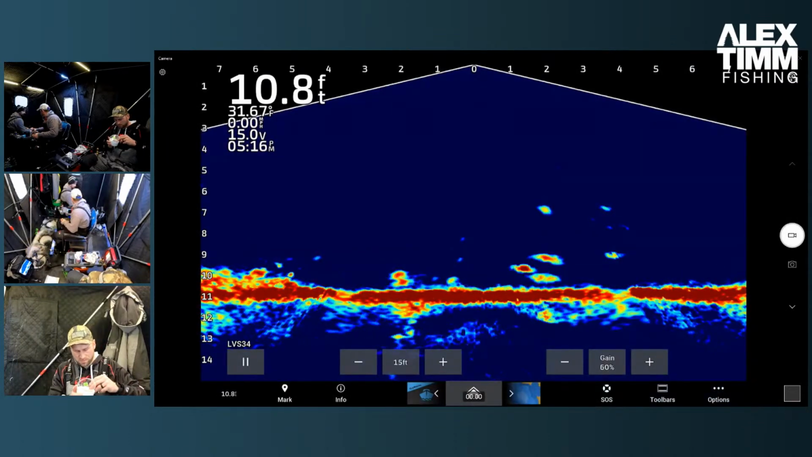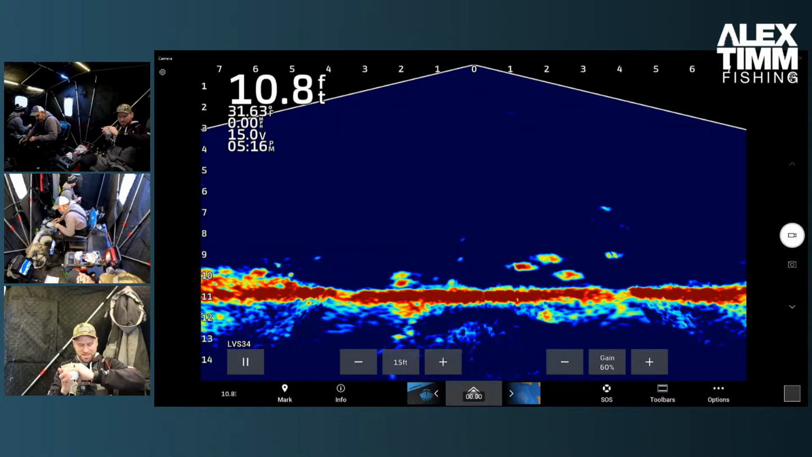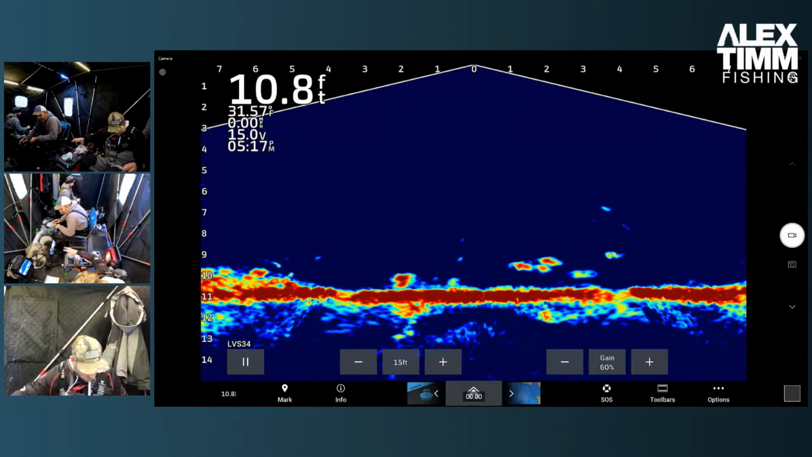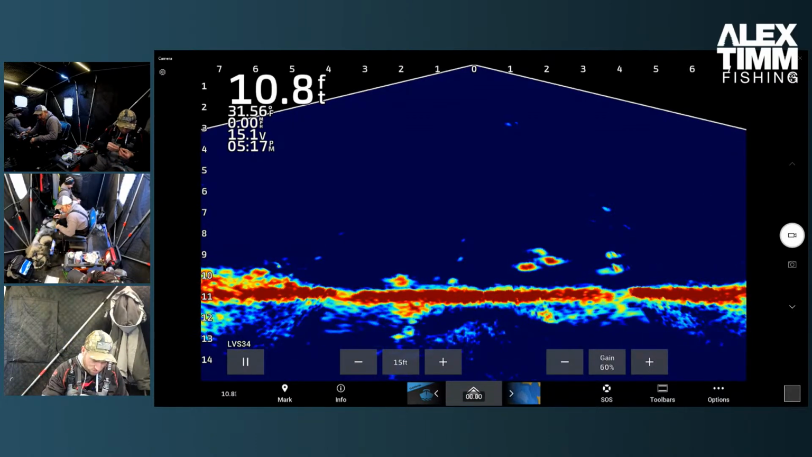Probably need some? No, I'm good. Okay. Thank you. Gosh, you've got to keep an eye on them when you put them on your pants, otherwise the shrimp just crawl right away.